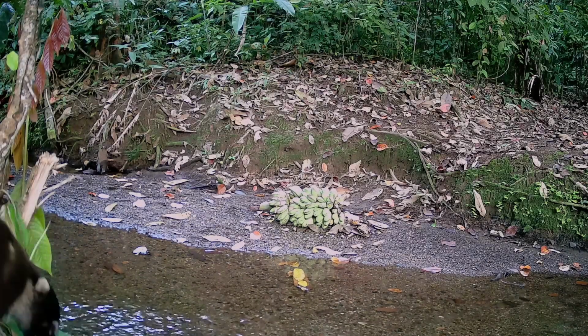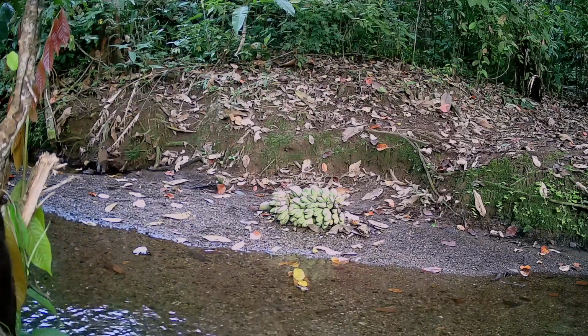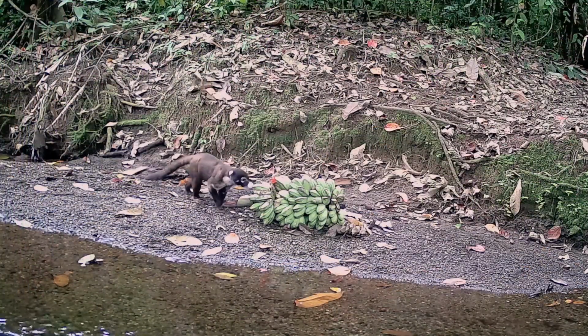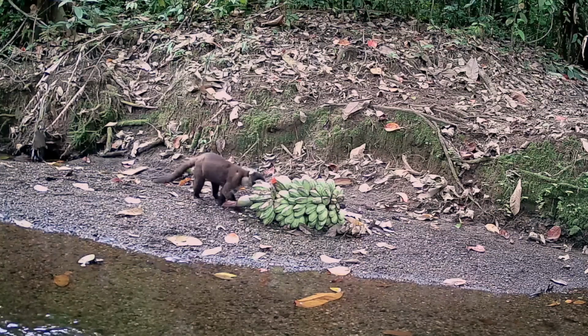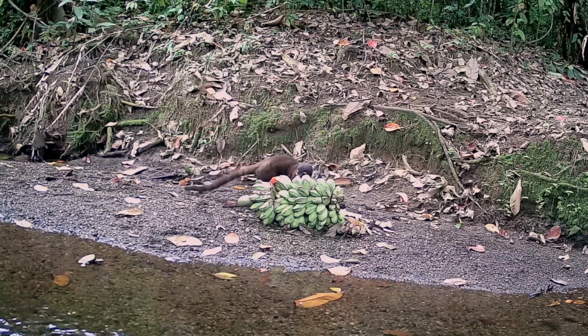The next morning, the coati saw all the damage done to his bunch of bananas. This time, he made a real effort to see how good they tasted.